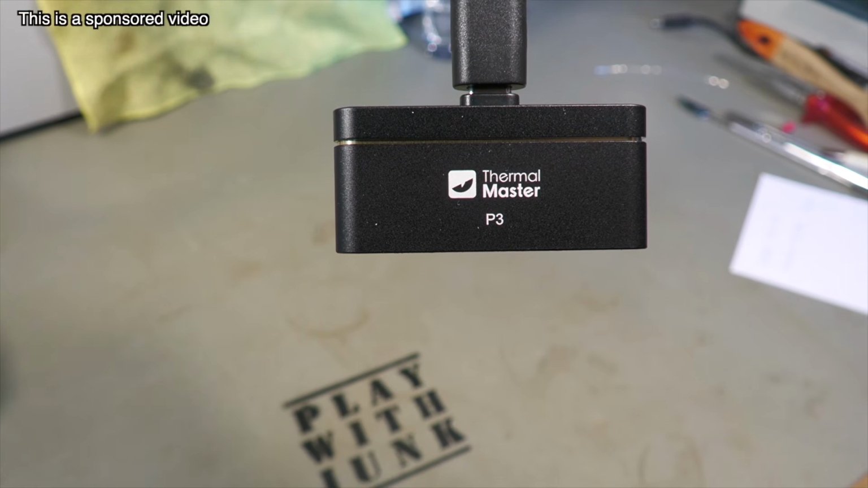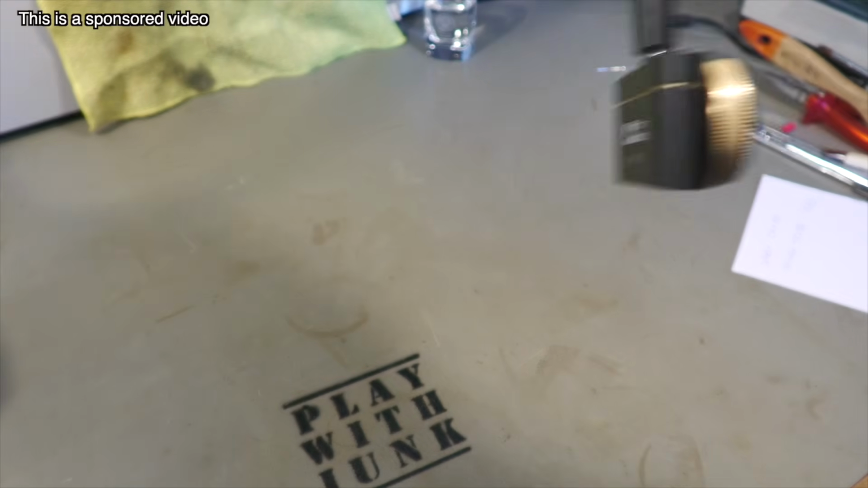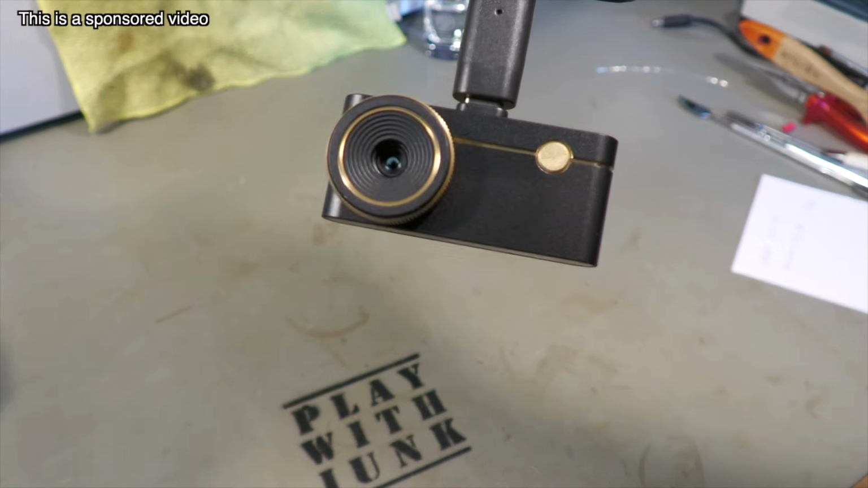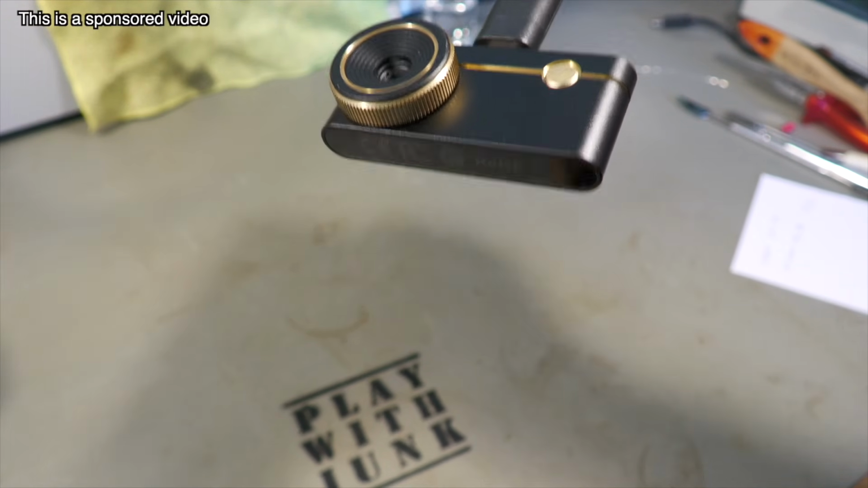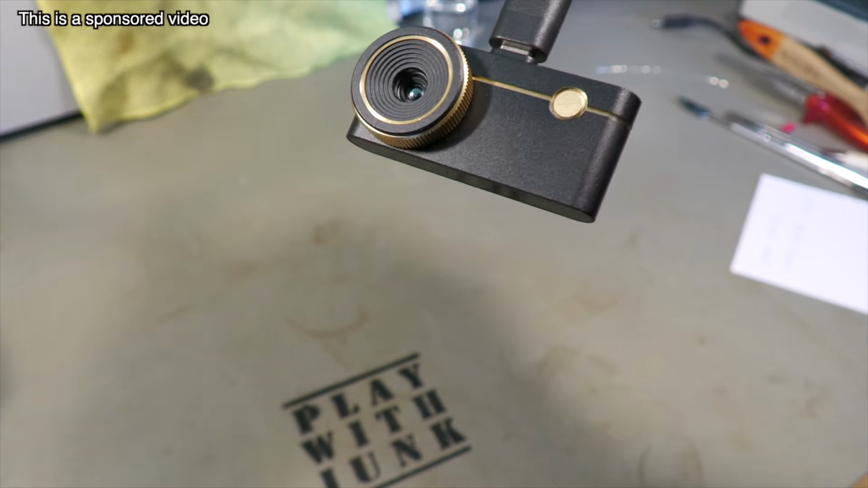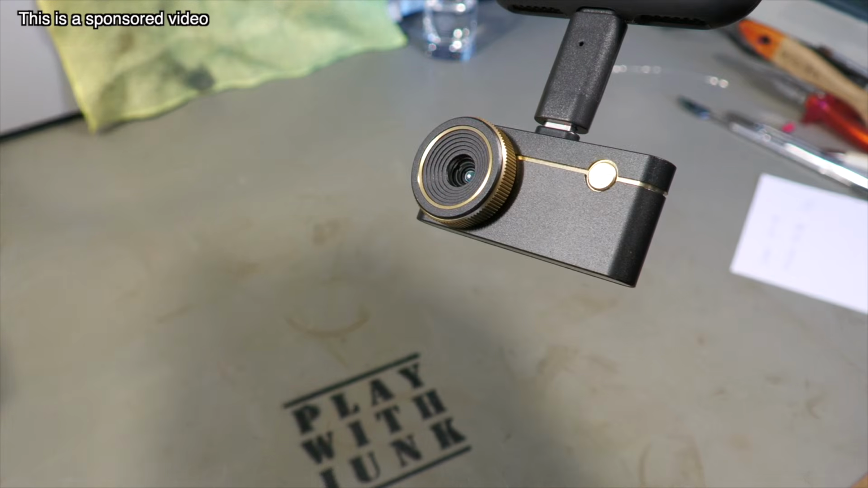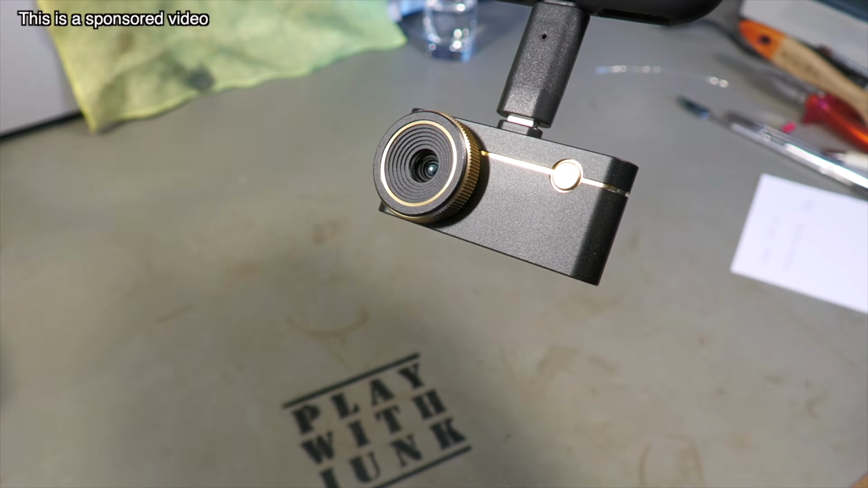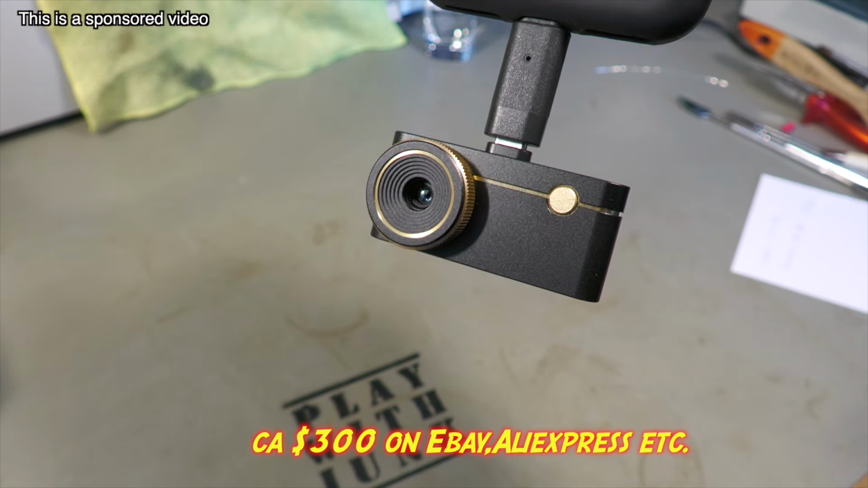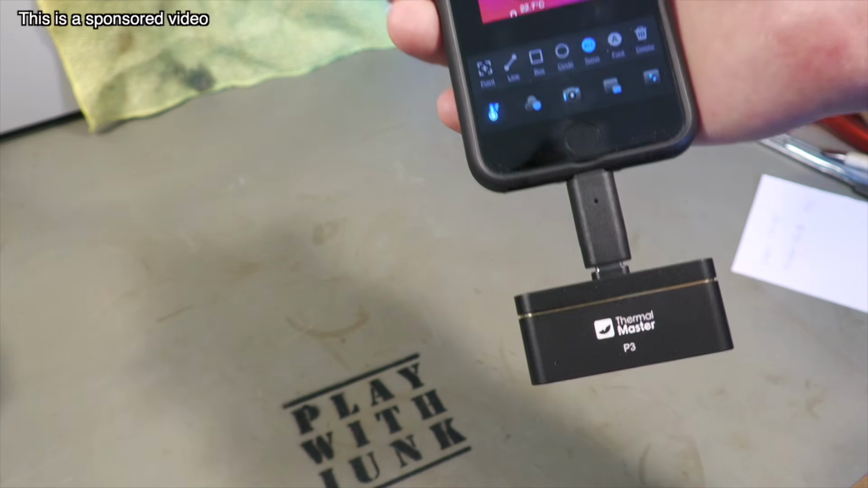So what we get is the Thermal Master P3 thermal camera. That's how it looks from the other side. If the gold design here is necessary, can be debated. I have the feeling it looks a little bit cheap, but as much as I can say, it is the opposite of cheap. It is quite a good camera.